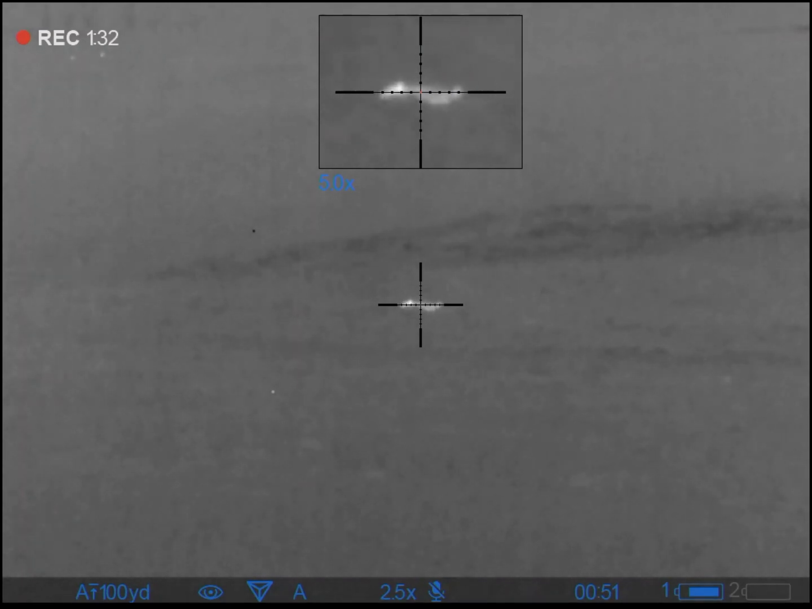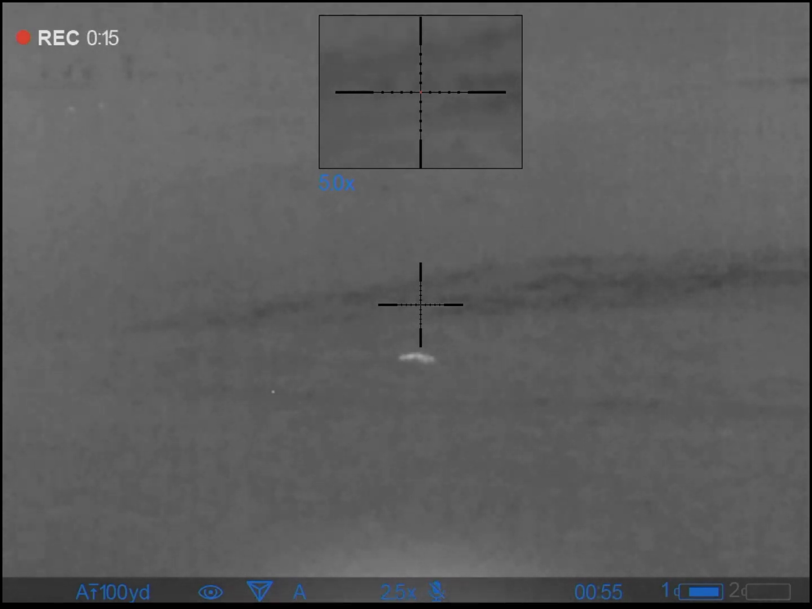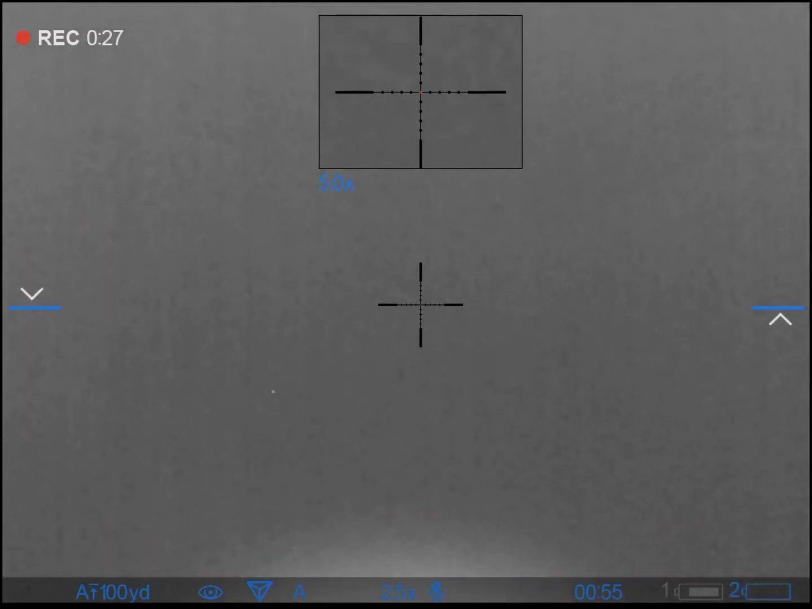And I still haven't done any distress sounds at all. We're going to stay on my buddy's scope because even though I ended up shooting this last one, in all the excitement I didn't get the record button pushed. So we're going to stick with his scope. But I went to some coyote fight distress type sounds, and we got this one coming in from the left.